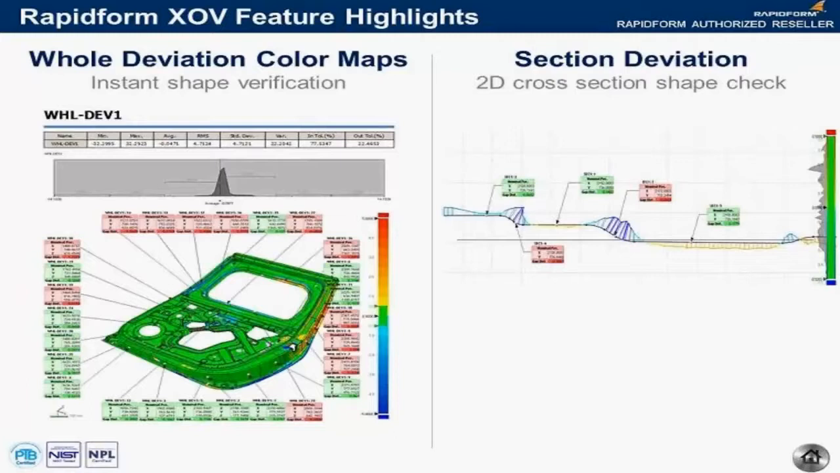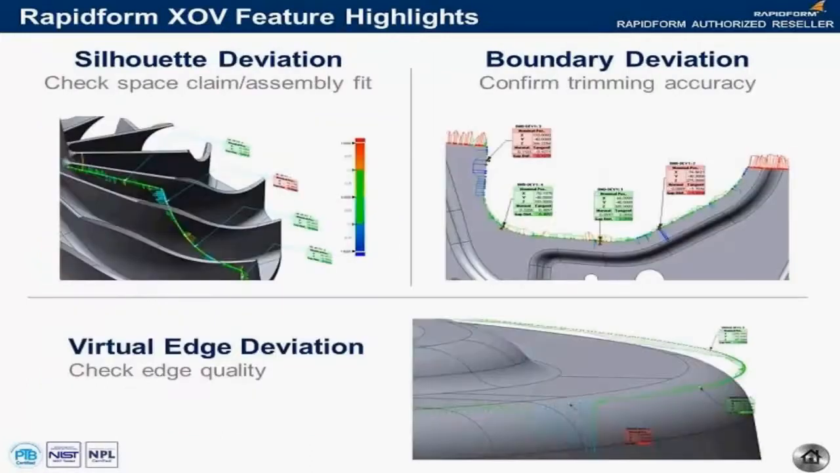And section deviation is similar to whole deviation. It shows you where a part deviates from the nominal in a sectional view. Silhouette deviation shows the difference between the nominal and the scan part silhouettes or shadows. XOV can even virtually bend light to get a rotational silhouette, which lets you check things like whether an impeller will collide with its housing, which is very cool.